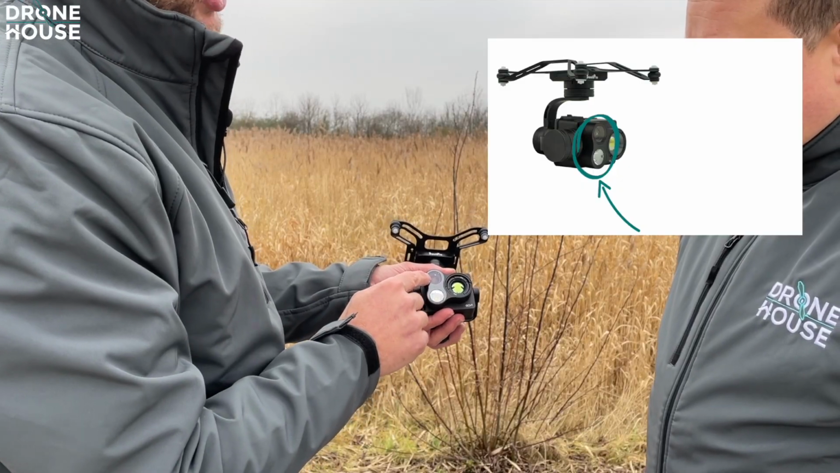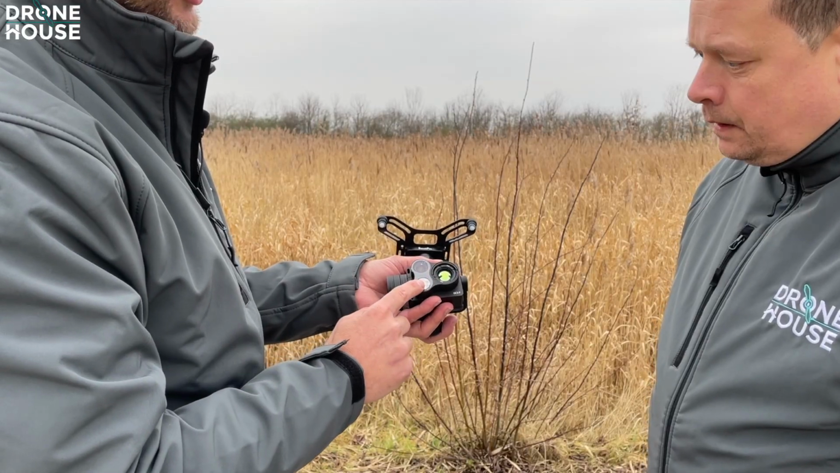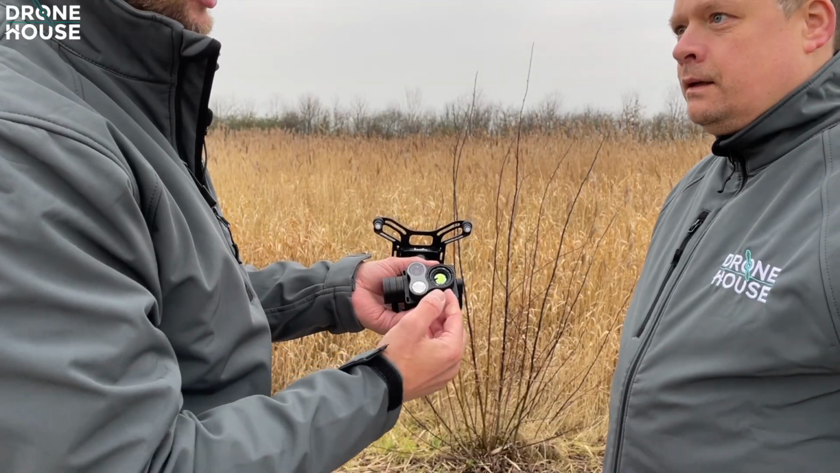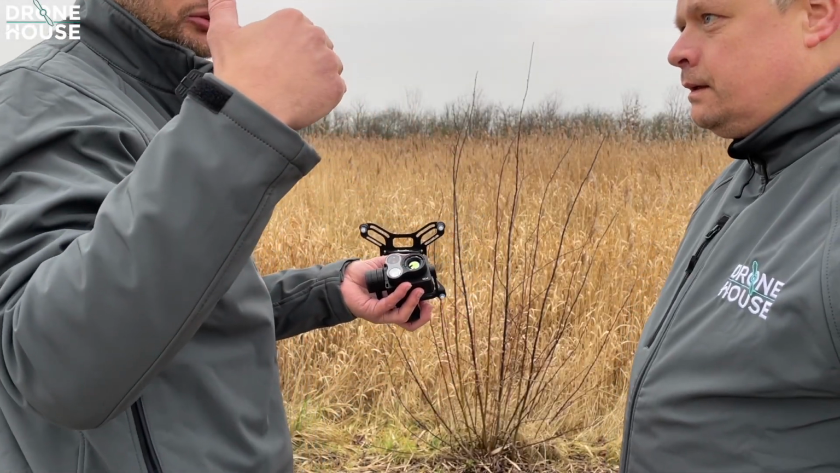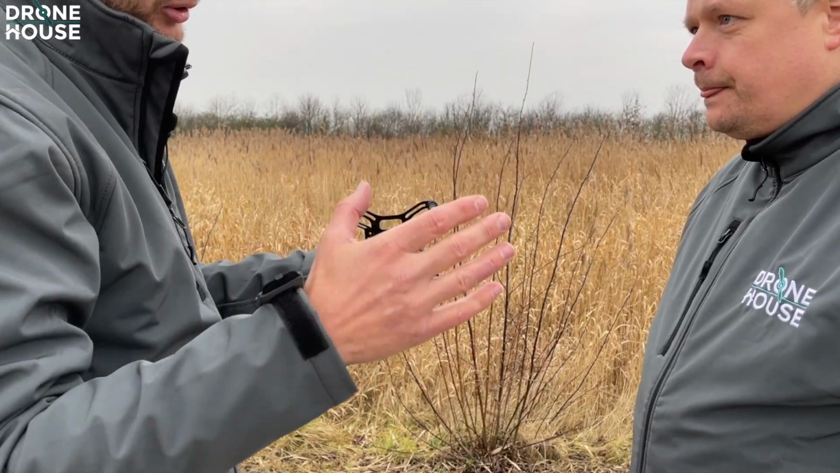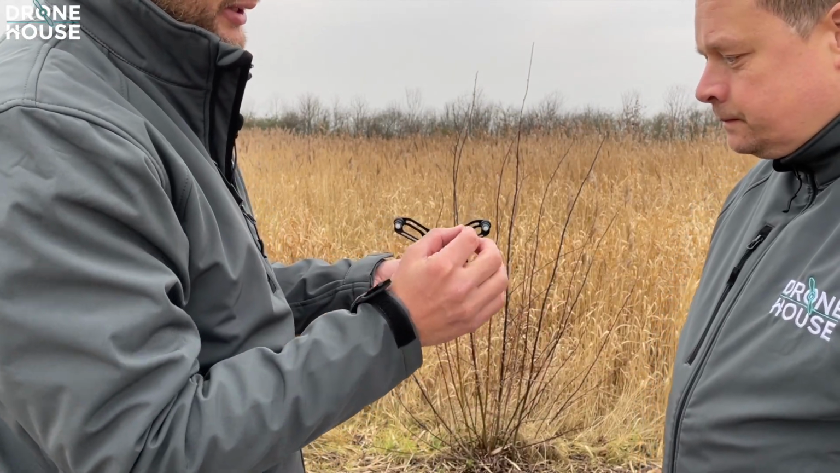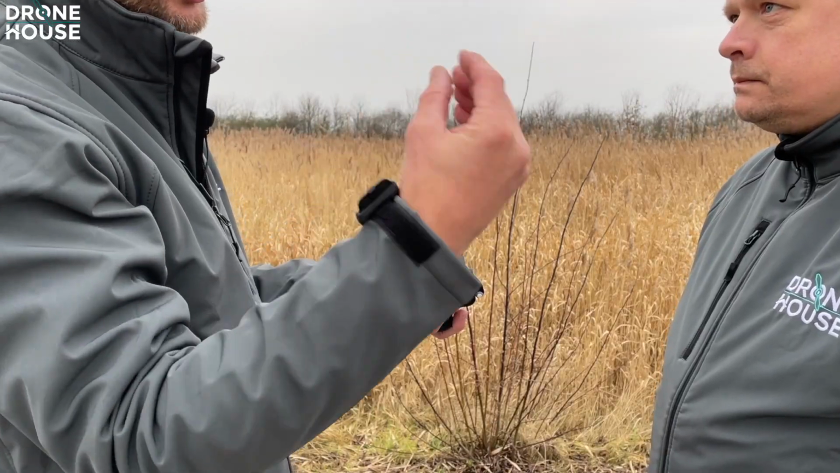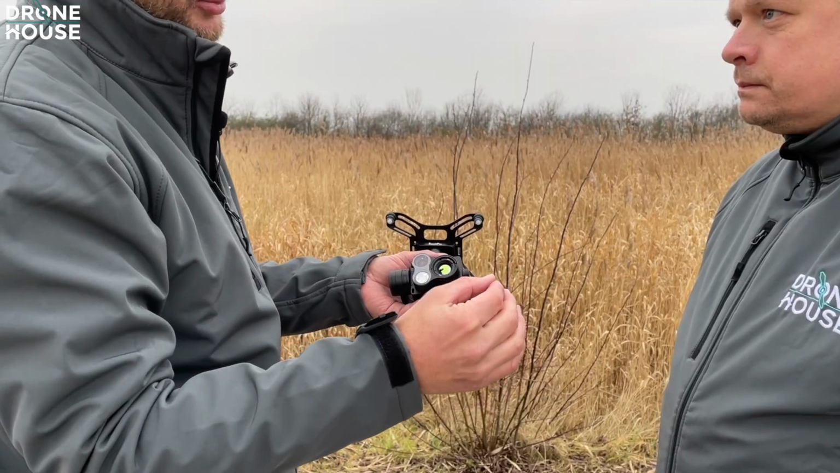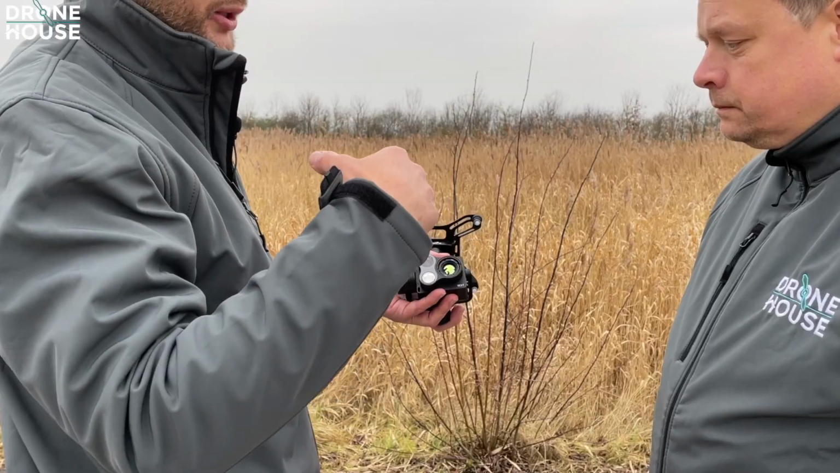In here you have the low light camera and a dimmable LED flashlight. Oh, that's good in the dark. Absolutely, especially the combination, because when you're doing a search and rescue mission or searching for an object or animal, whatever, then detection with thermal is rather easy. You see a hotspot or something, but you don't know exactly what it is, because recognition in thermal is quite difficult.